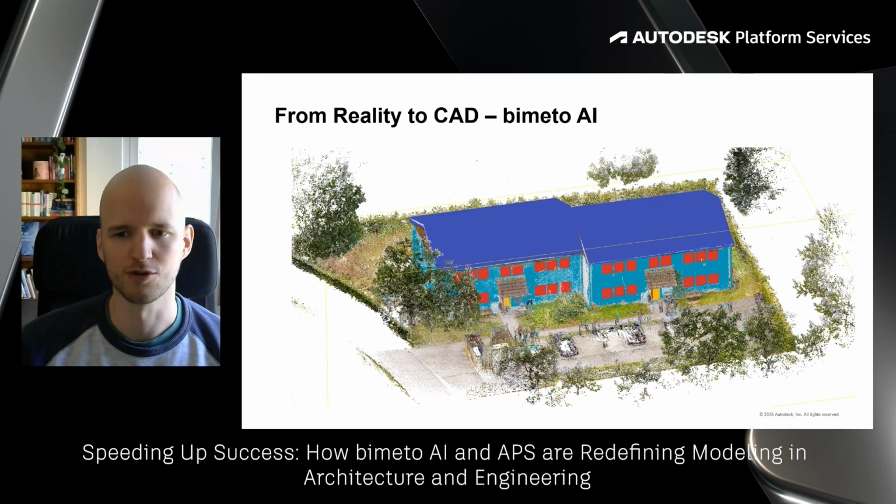Here we see the fully reconstructed building model overlaid by the original point cloud. This comparison demonstrates the accuracy of our AI reconstruction process. Note how closely the generated model matches the actual scanned reality.